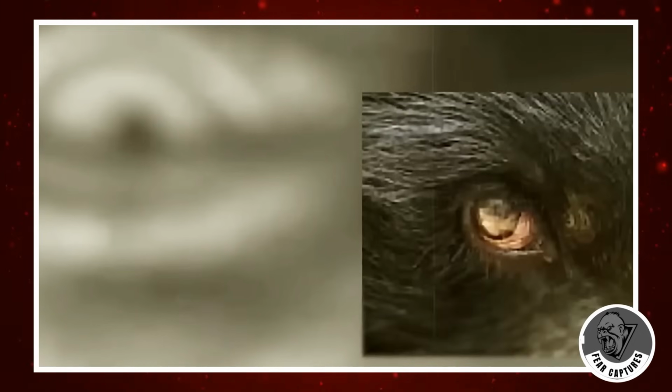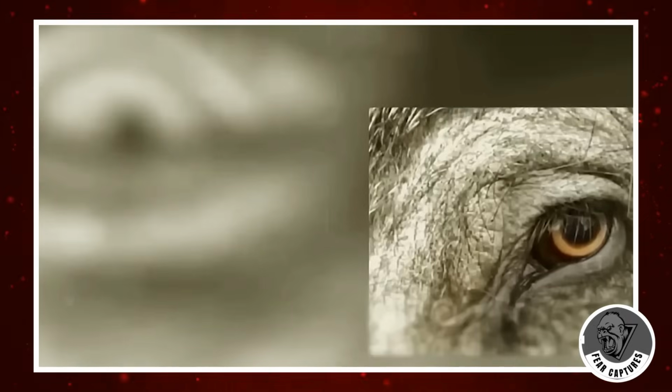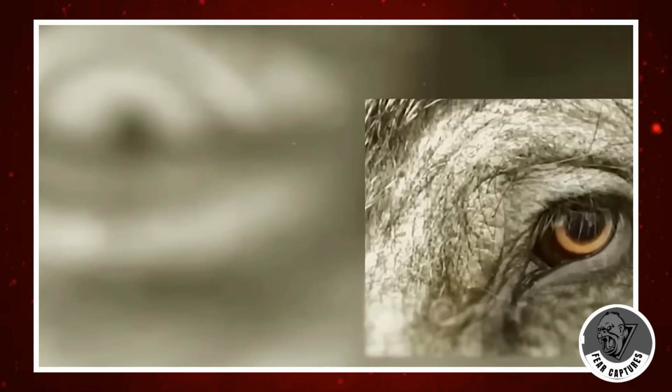Examining the photograph, the eye appeared somewhat human but with distinctive features. Yet in the realm of these enigmatic beings, caution is paramount, urging us not to hastily jump to conclusions. What might seem like a substantial clue can often be a mere play of light or a deceptive illusion.